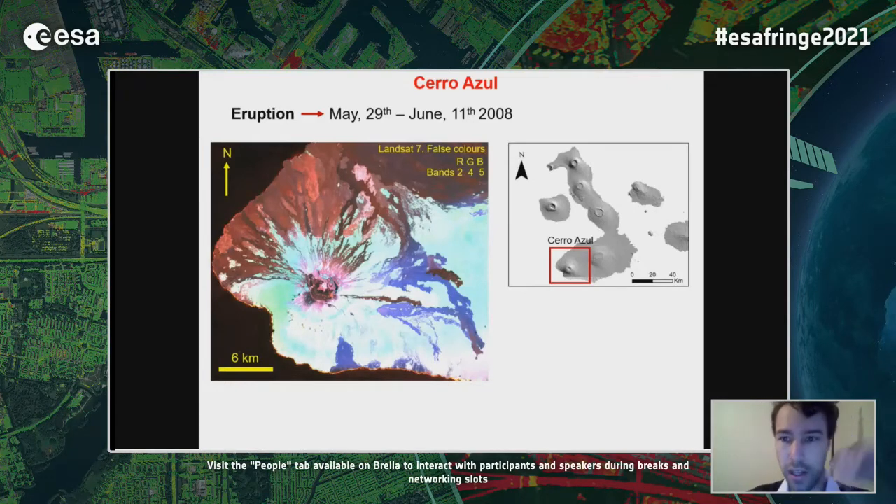Therefore, we investigated the 2007-2008 unrest, which ended with an eruption divided into two eruptive phases. At the beginning, during the first 3 days, there was the opening of the summit eruptive fissures, while in the following 9 days, there was the second eruptive phase characterized by the opening of a distal eruptive fissure.